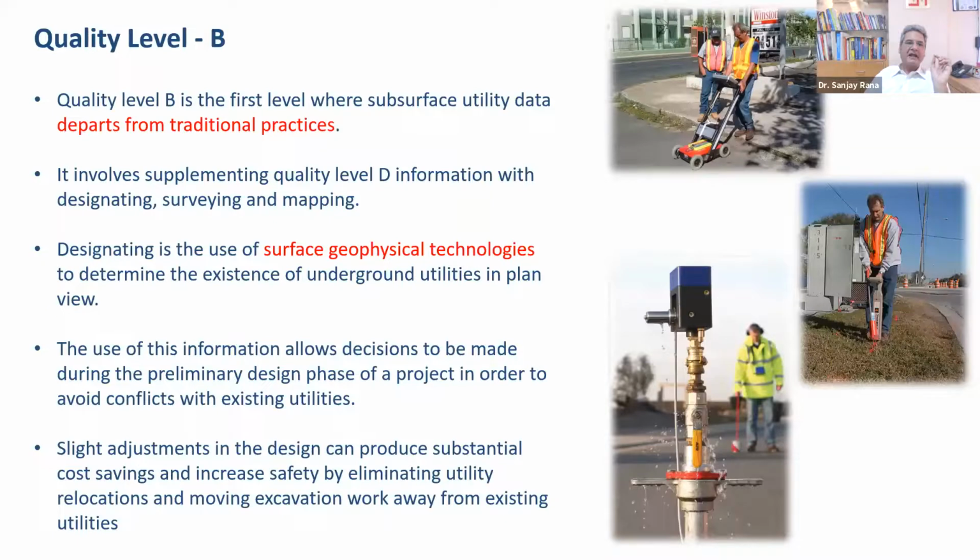Now, quality level B is the first level where subsurface utility data departs from traditional practices. It involves supplementing quality level D information with designating, surveying, and mapping. And this is where we use surface geophysical techniques to determine the existence of underground utilities in plan view. Use of this information allows decisions to be made during the preliminary design phase of a project in order to avoid conflict with the existing utilities. And of course, you can make slight adjustments.